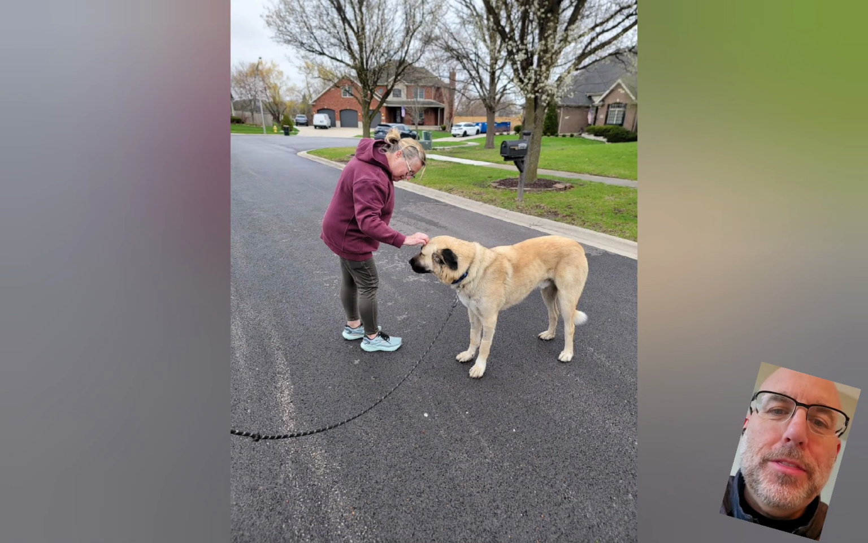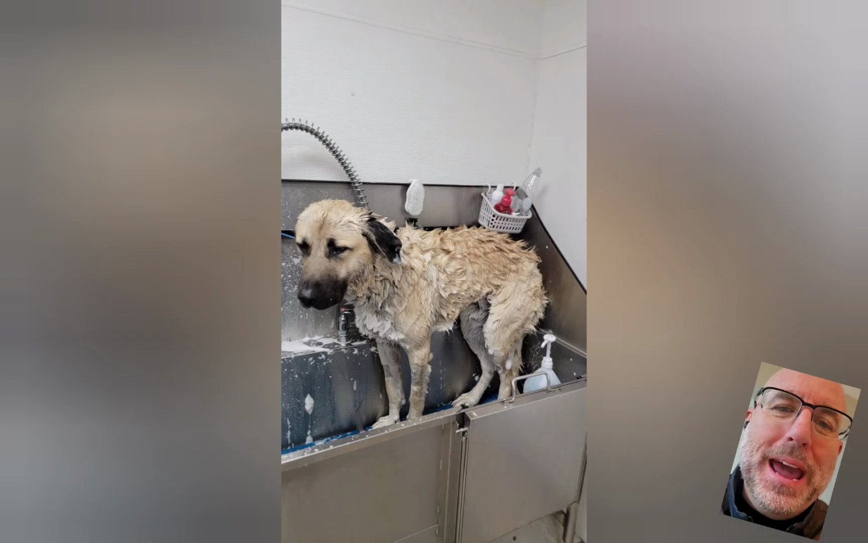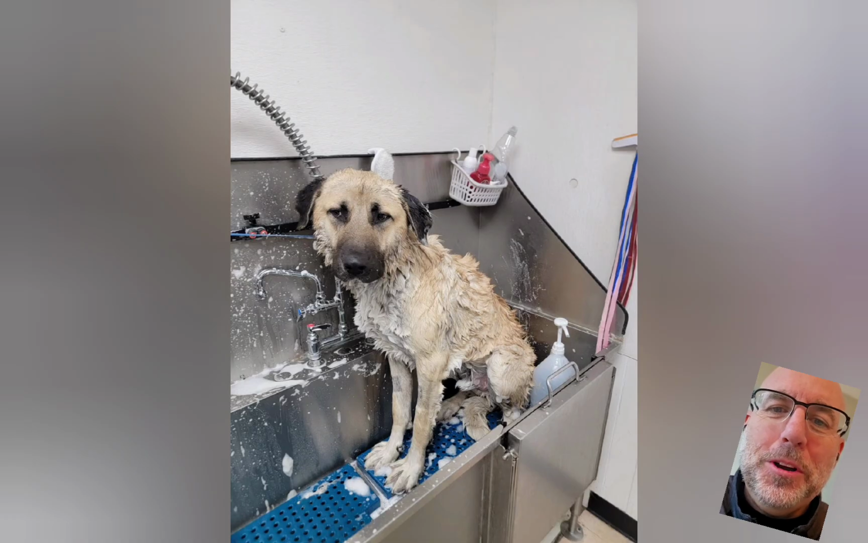O'Malley then went to the vet, lost 10 pounds, and had a whole bunch of ticks and burrs, and also got skunked. So the volunteers gave him a bath, got all those burrs off, and got all the skunk smell off, and O'Malley's doing much better now. So we are hopeful that O'Malley will find his forever home soon.